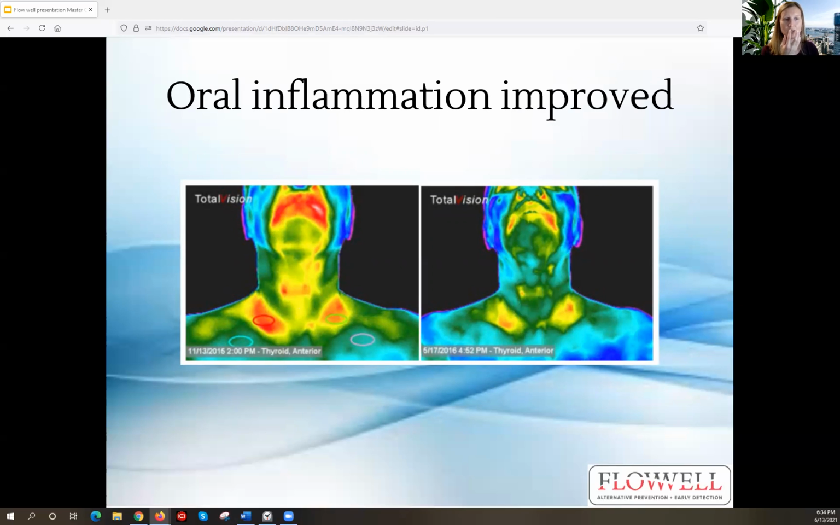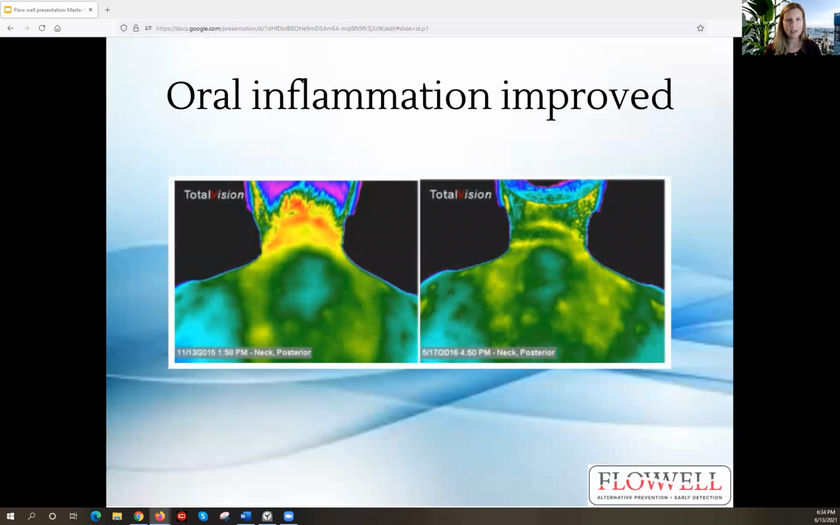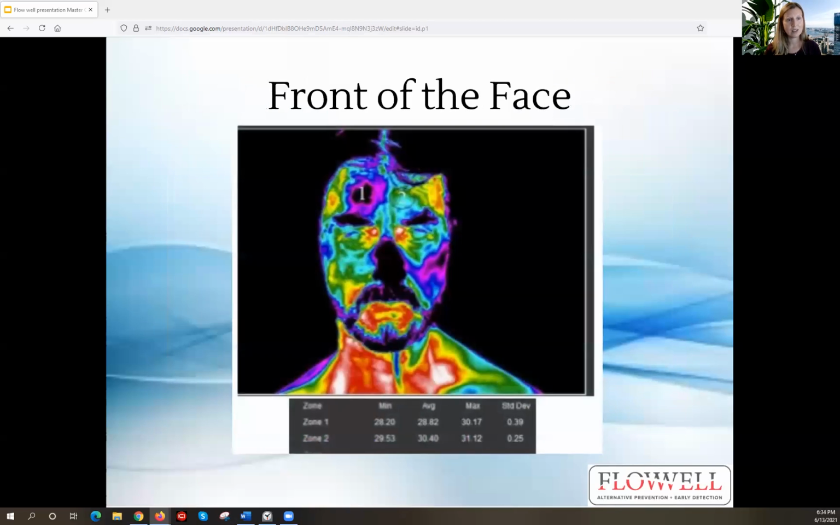If you have inflammation in the mouth, the first stop is the thyroid. So if you're on thyroid supplements because your thyroid's out of balance, or if you're on thyroid medication, you definitely want to evaluate, ideally with a holistic dentist, what is happening in the mouth. The back of the neck on this patient whose oral inflammation improved also decreased in heat.